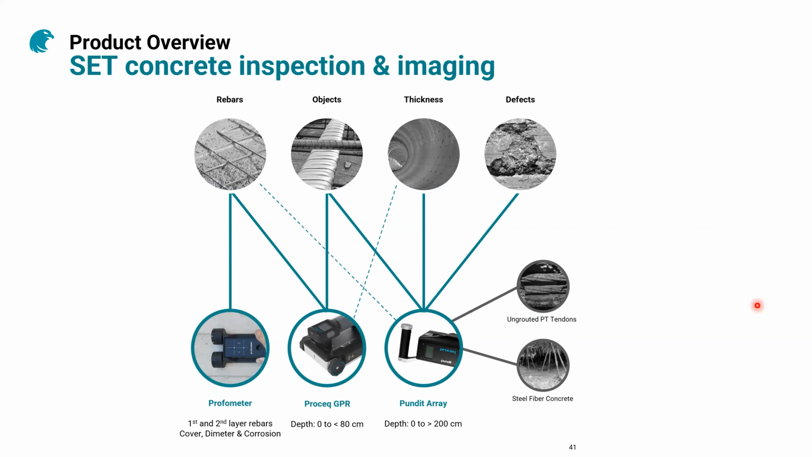Here is a summary. For rebars, you can approach that for the first and second layer rebars, cover, diameter and corrosion. You can go with the Performeter family, the current technology. Then the Proceq GPR is perfect also for the layout and the mapping, but not only rebars, also objects. The Pundit can also help you with objects, not as precise as GPR, but it can go deep, as I said, 2 meters depth.